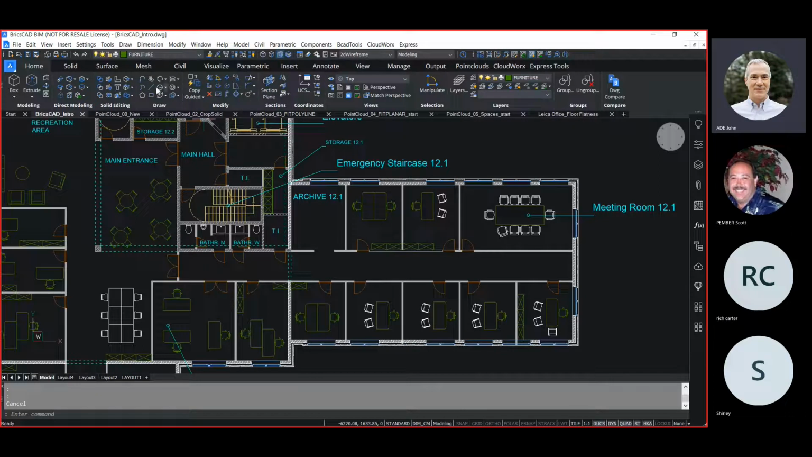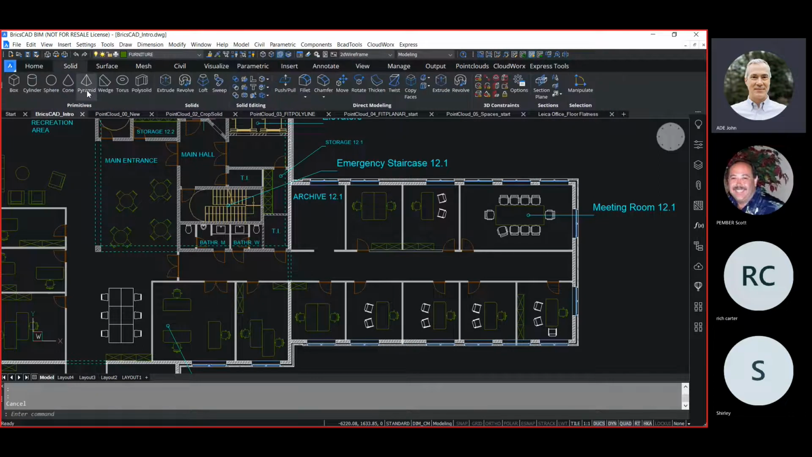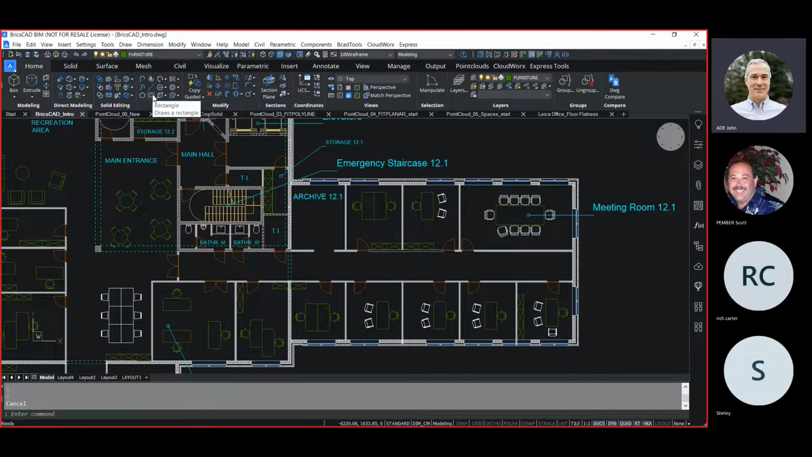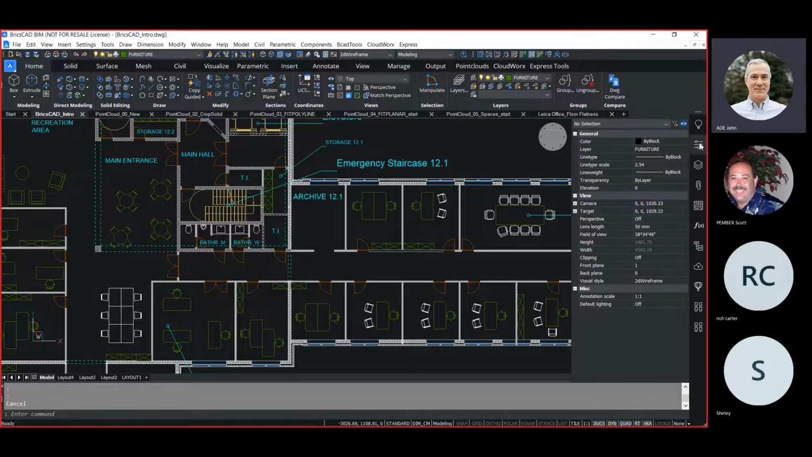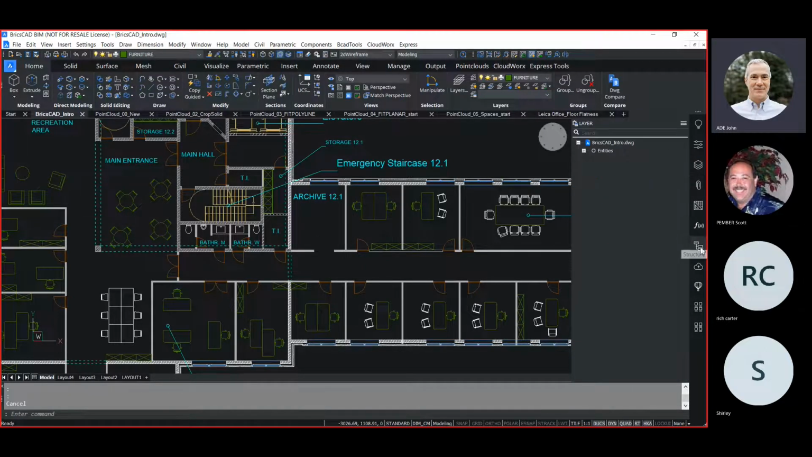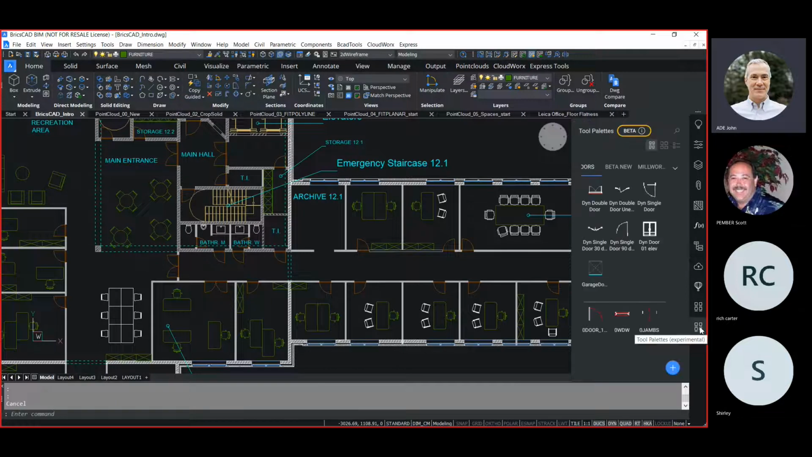We have the ribbon with all the tabs and the panels and the associated tools, and the ribbon will change depending on your workspace. We also have panels over here, or for some people, you think of palettes, and these fly out for your properties, layers, attachments, something called the structure browser, which I'll introduce you to, which is unique to us, and of course, tool palettes.